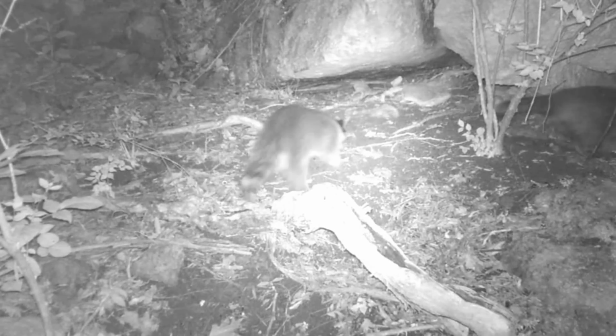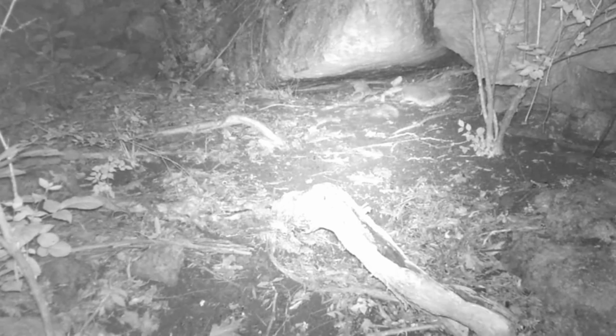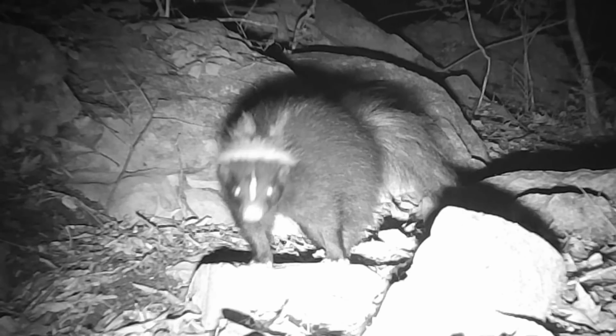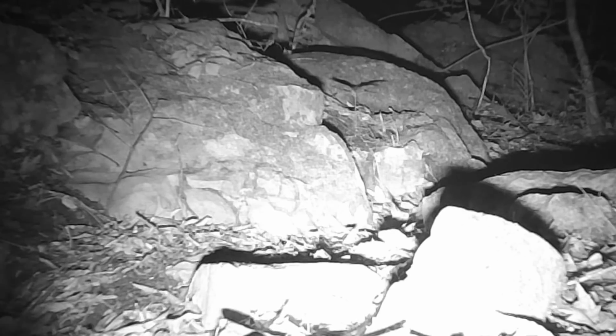And there's Mr. and Mrs. Rocky out making their rounds. And you know who that is? That's old Wishbone moving through the rocks. Didn't film Spike this week.